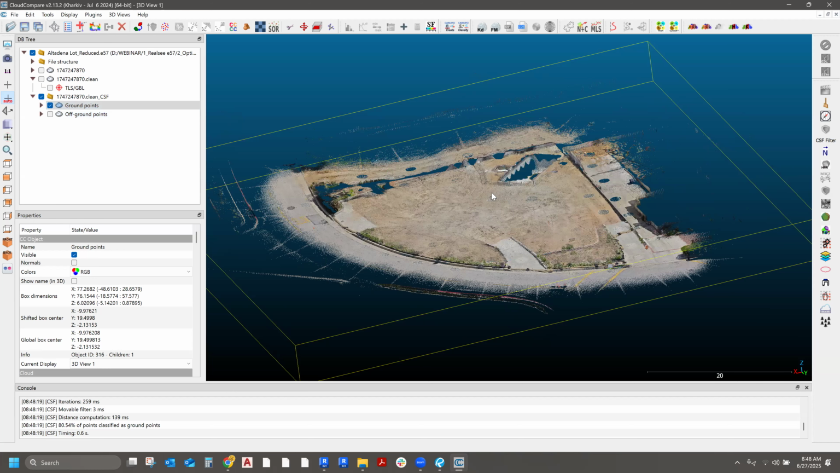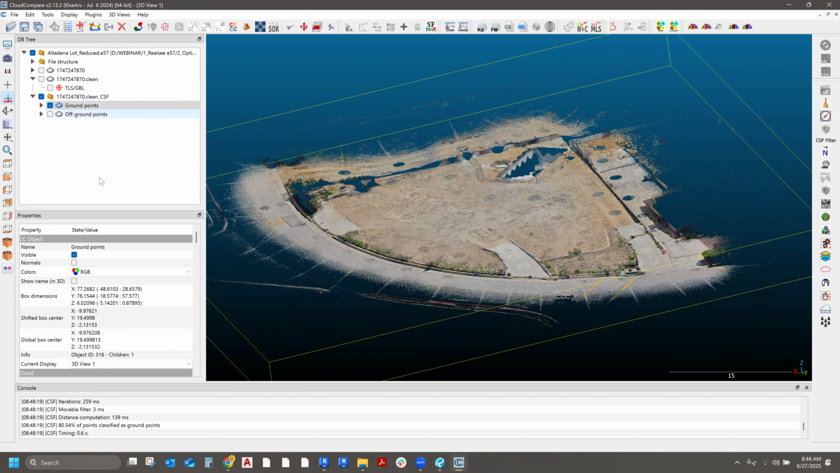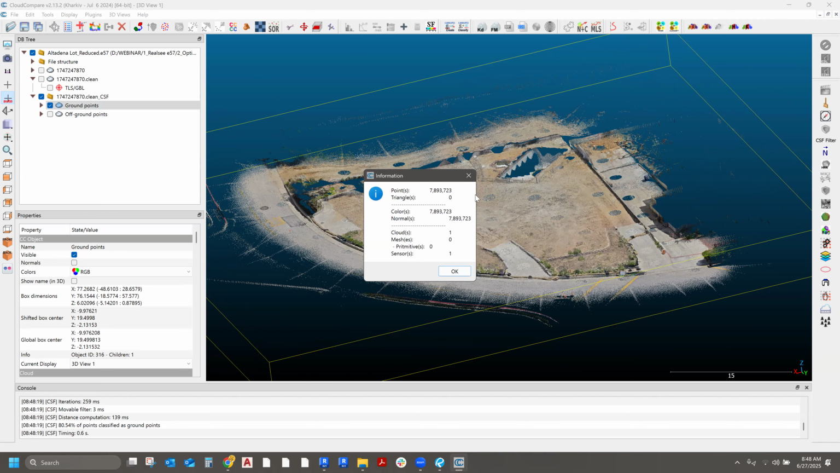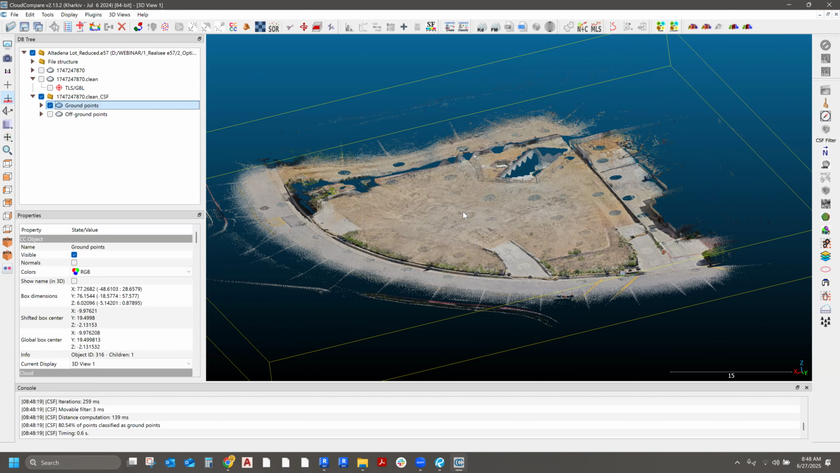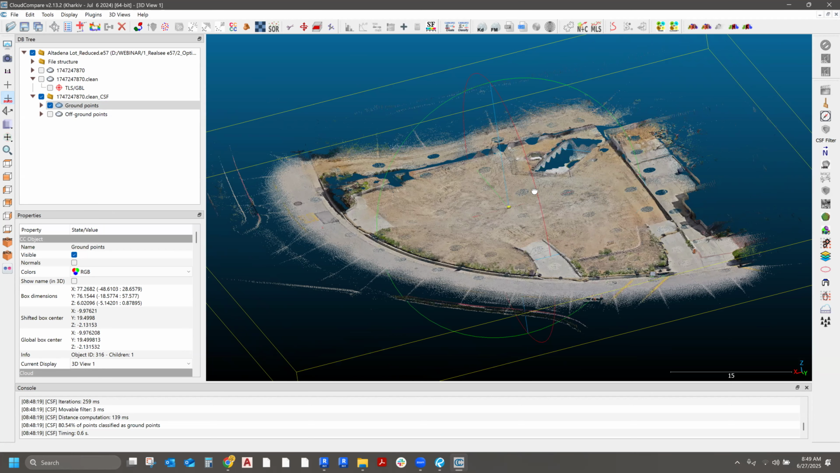Now, the next step is to make this point cloud simpler. Let me see how many points there are. There are 7.8 million points in this point cloud. Revit is not going to accept 7.8 million points to create topography. That's insane. So what needs to be done is we need to simplify this.